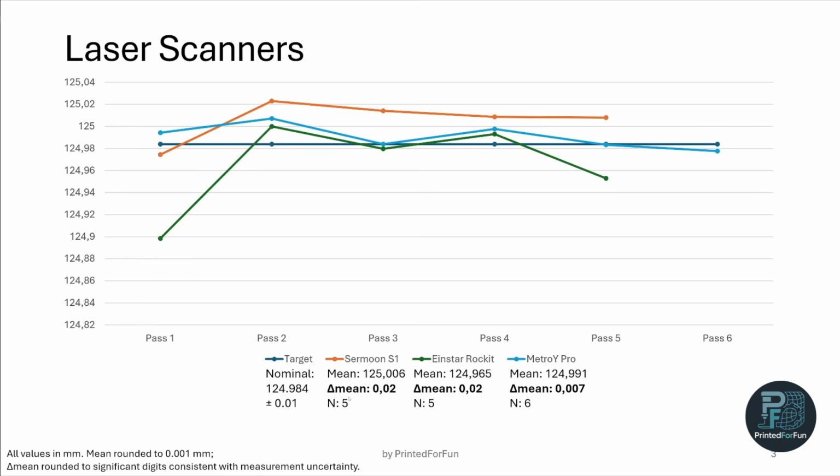But let's start with the laser scanning. You can see we have our target here in this dark blue of 124.984 millimeters. Then in the yellow curve, we have the Creality Sermoon S1 with a delta mean of 0.02 millimeters. This is the important part for the accuracy. Then we have the Einstar Rockit at 0.02 millimeters too. And we have the MetroY Pro at 0.003 millimeters. So till now, it is the best performer in this chart.